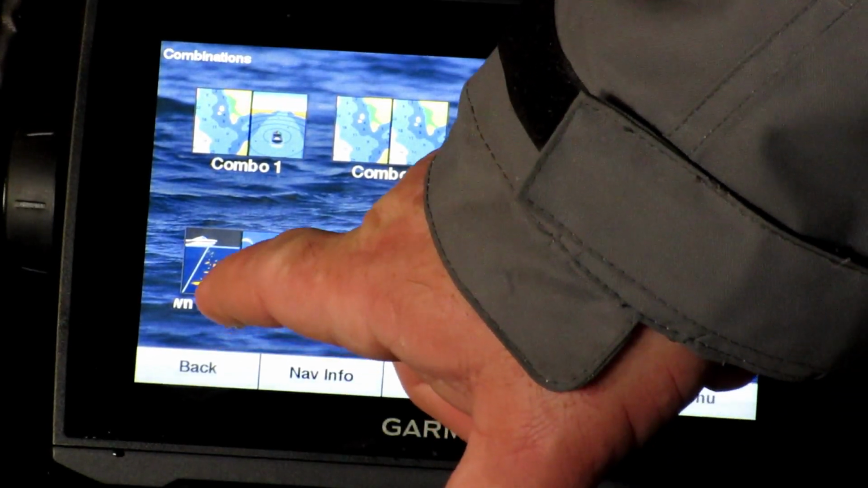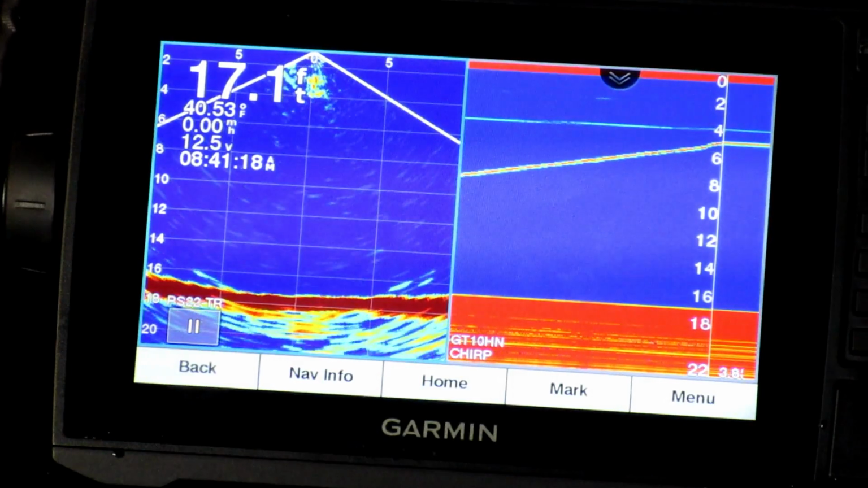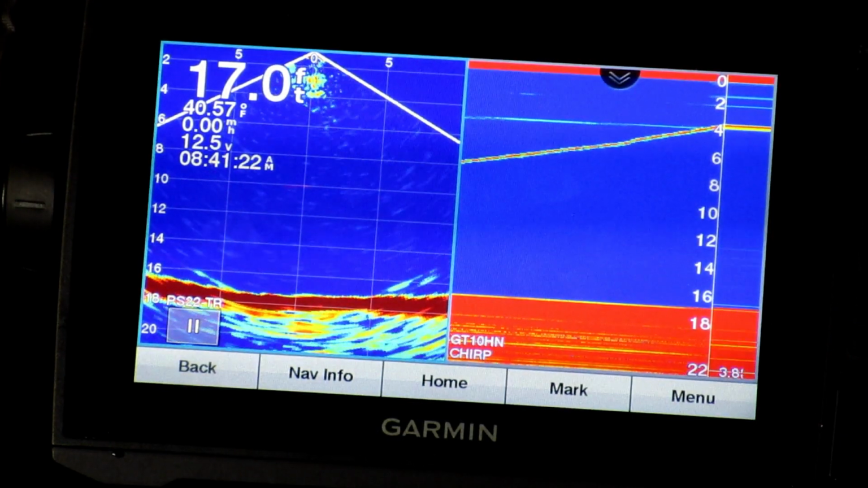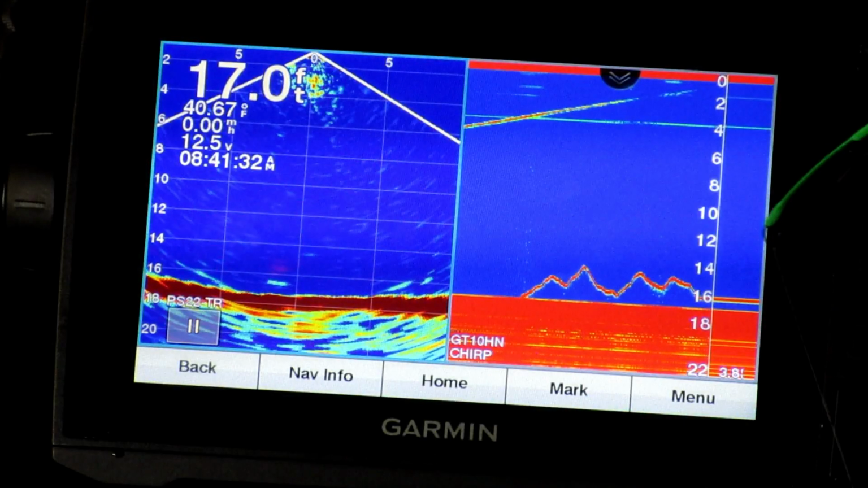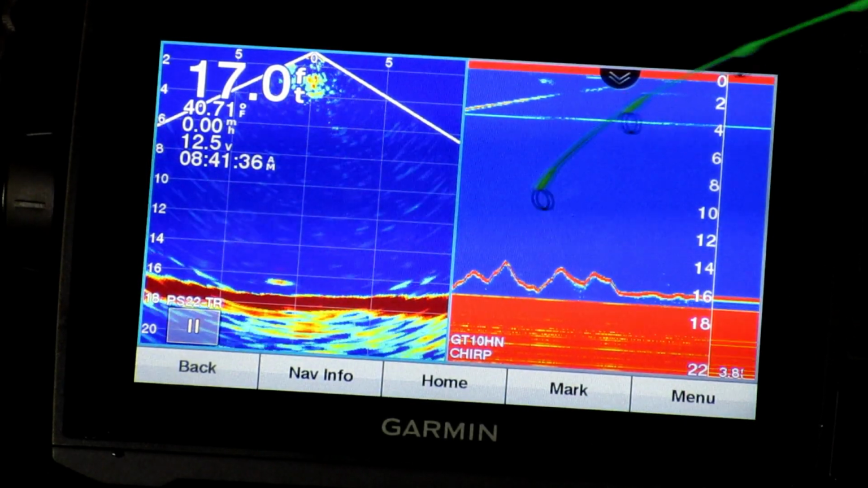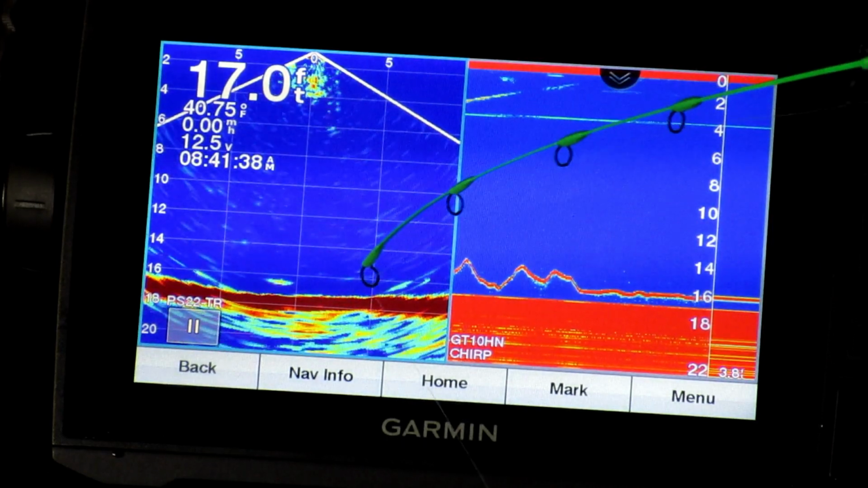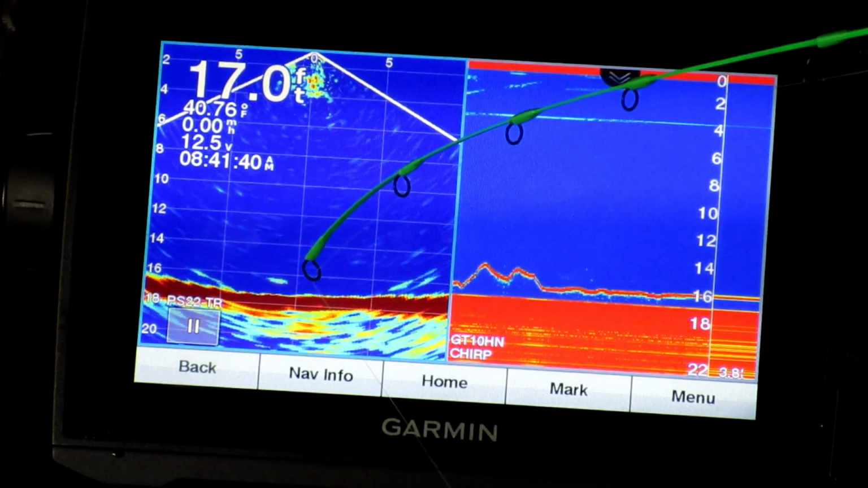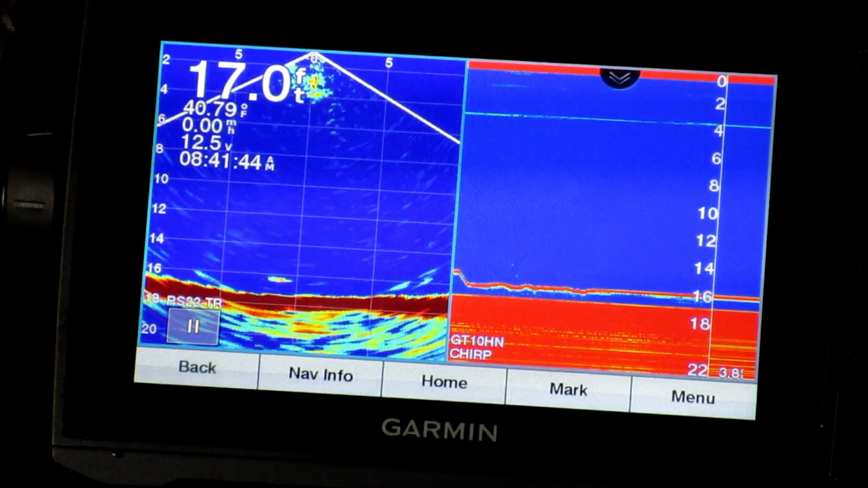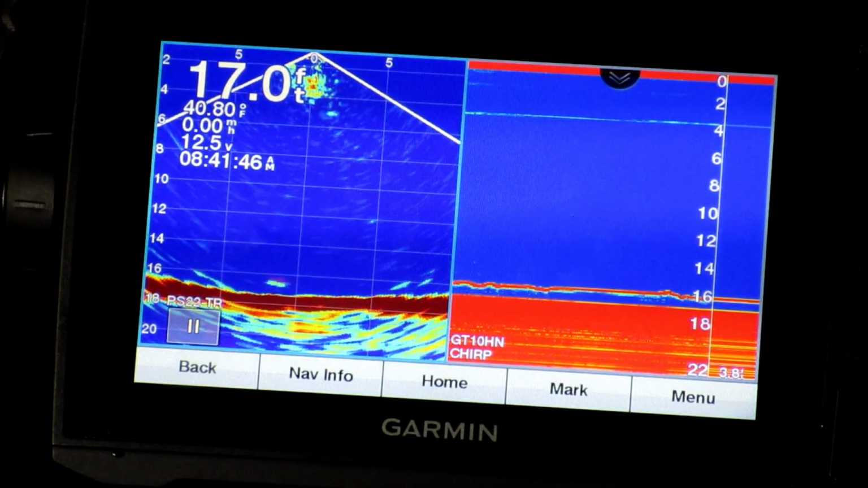Here I have the traditional and the Panoptix. So it shows the traditional graph sonar with the Panoptix view. This represents basically a flasher in a vertical presentation. That's showing the historical data. And then this is the Panoptix view, and there is my jig bouncing around. And again, I'm in 17 feet of water, and this is just a tiny tungsten jig with a soft plastic tail on it.